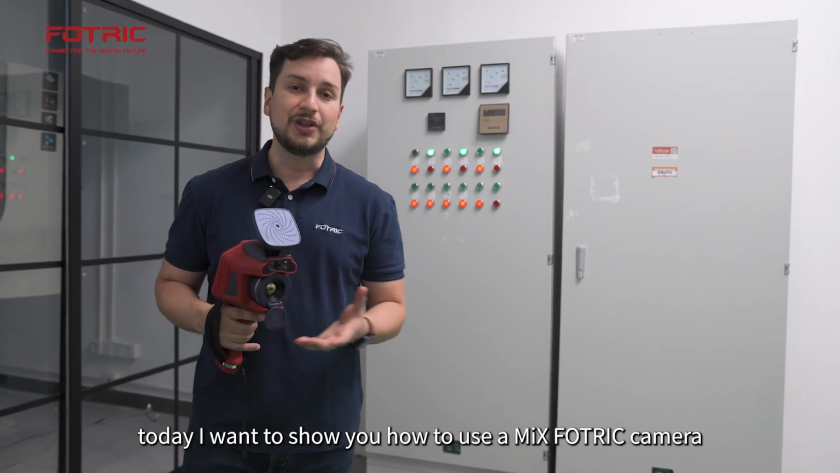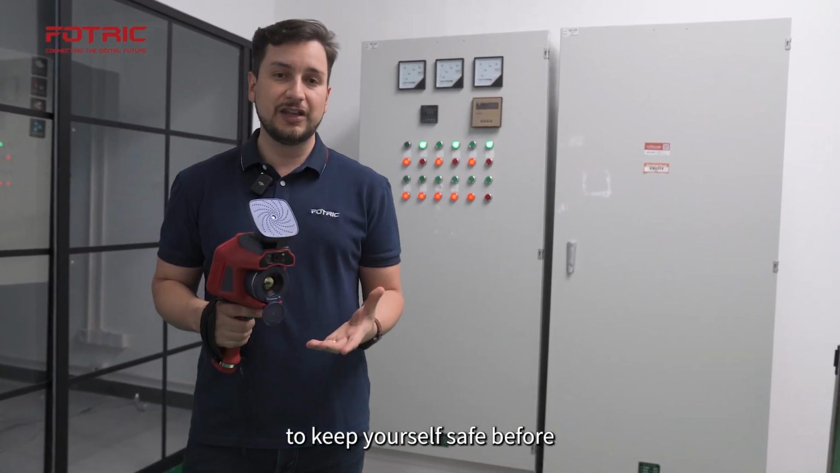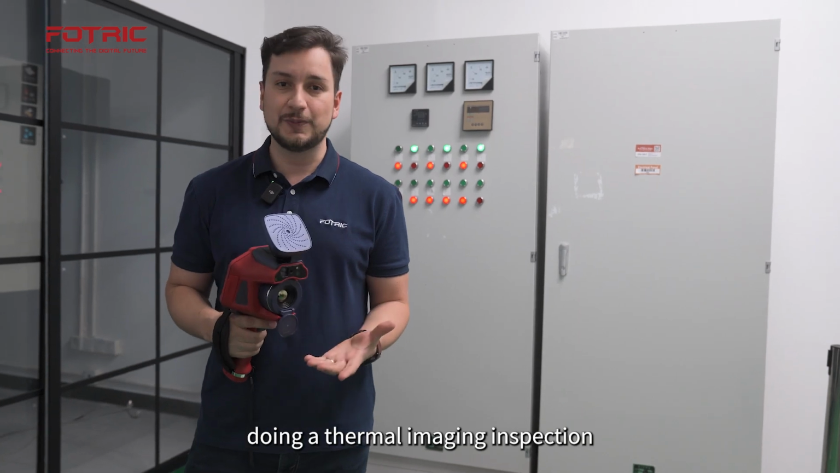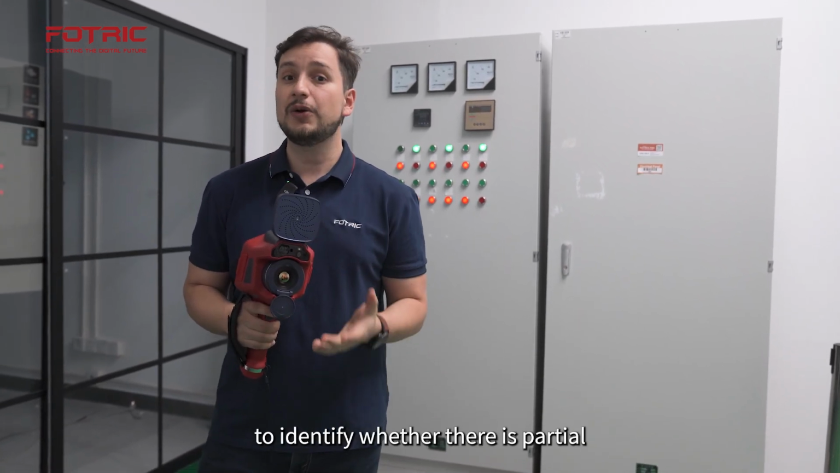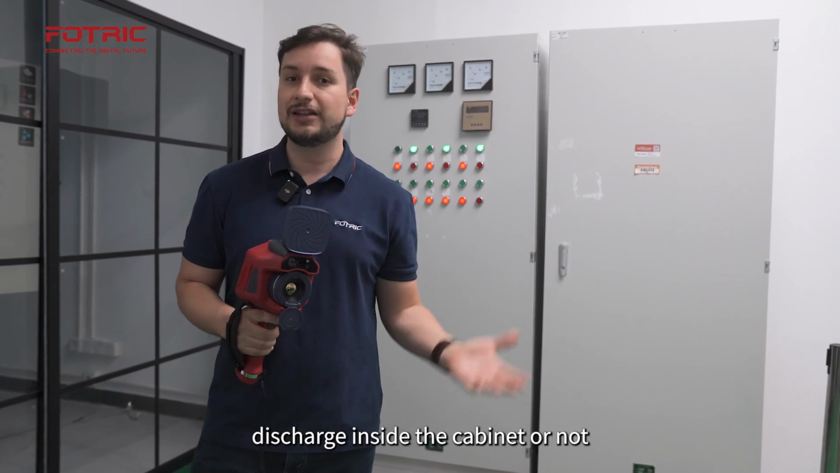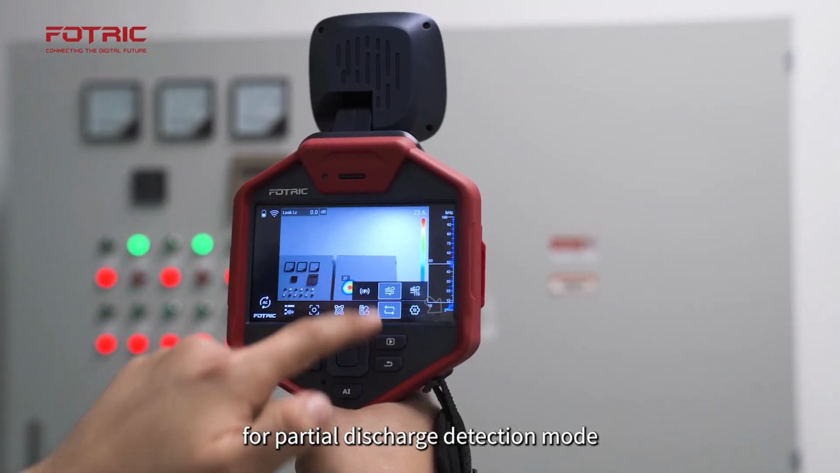Hey everyone, today I want to show you how to use a mixed FOTRIC camera to keep yourself safe before doing a thermal imaging inspection. First, we're going to use the acoustic module to identify whether there is partial discharge inside the cabinet or not. We're going to set up the camera for partial discharge detection mode.